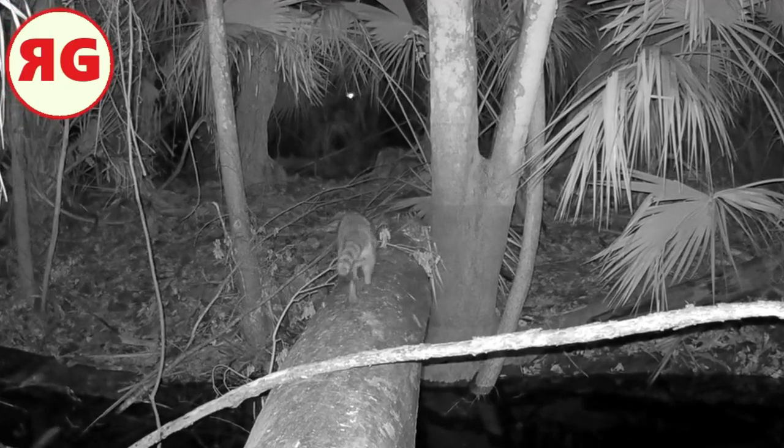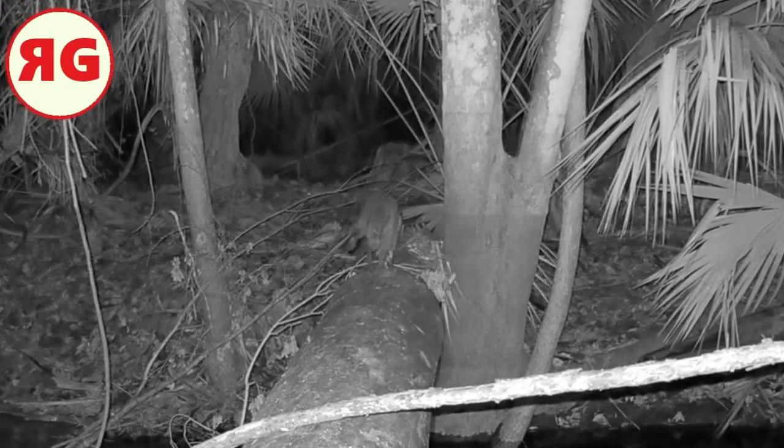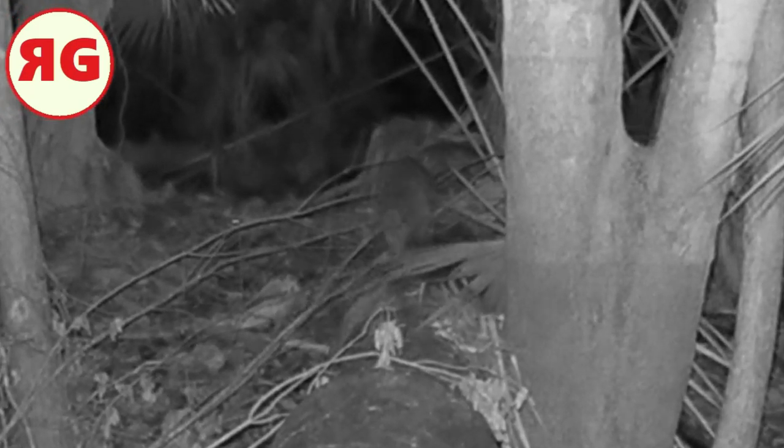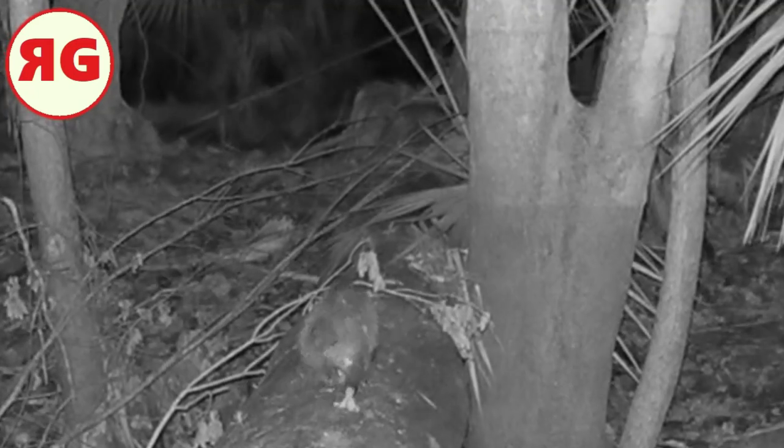Hey, I've got two new cameras out. This is one of them at the captain's log. There's the back of a raccoon. Veterans to my channel will already know this.